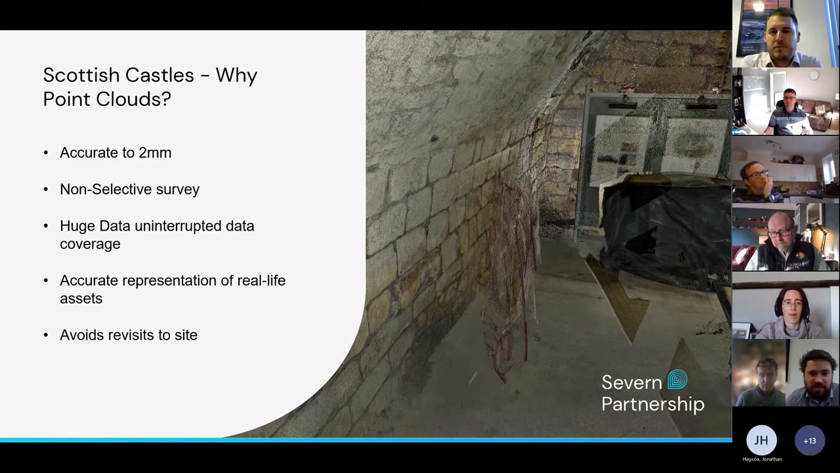So why are point clouds becoming the best practice methodology? Well, they're a non-selective and non-intrusive survey method, meaning they collect all visible data on site, which means you don't have to touch anything as well. Using traditional technologies such as total station, that would be a surveyor sitting on site for days at a time, taking individual points on brickwork, windows, or any relevant detail, would take huge timescales to complete.